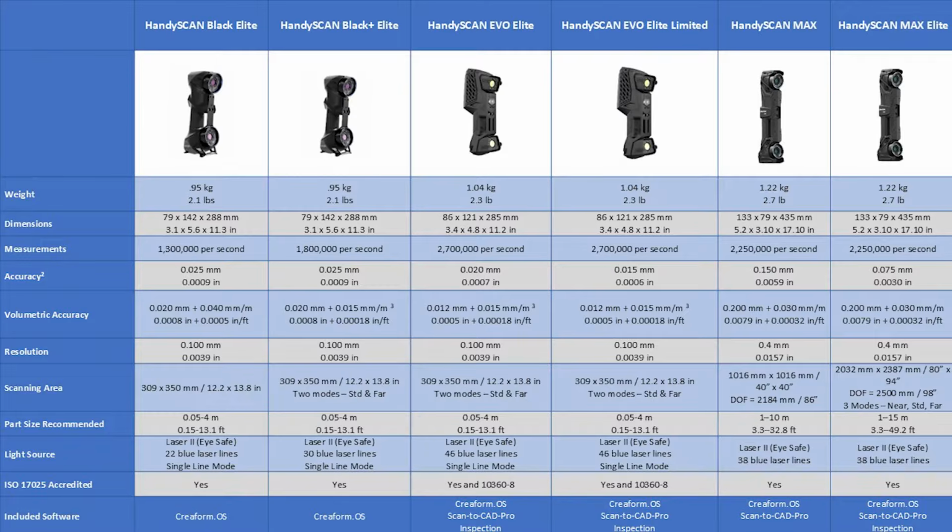Those are for basically larger objects. But looking here, you're going to see now the accuracy on the EVO is 20 microns and the Limited 15 microns. Now, one of the big differences is how we're coming up with this measurement. What standard are we using? What accredited standard? And we are now using for these scanners the ISO 10360 Part 8 standard.